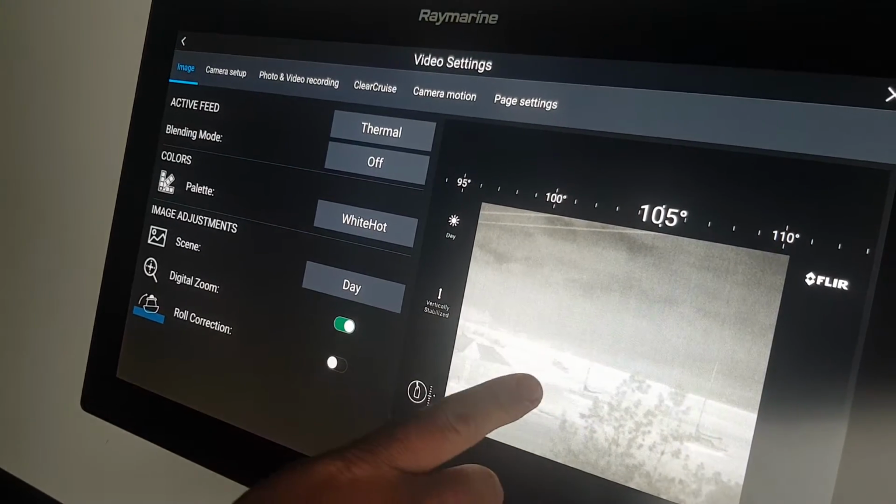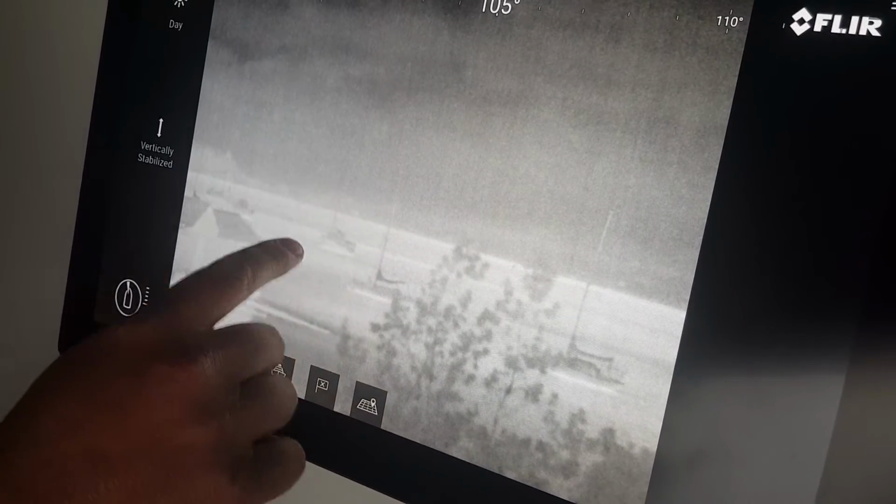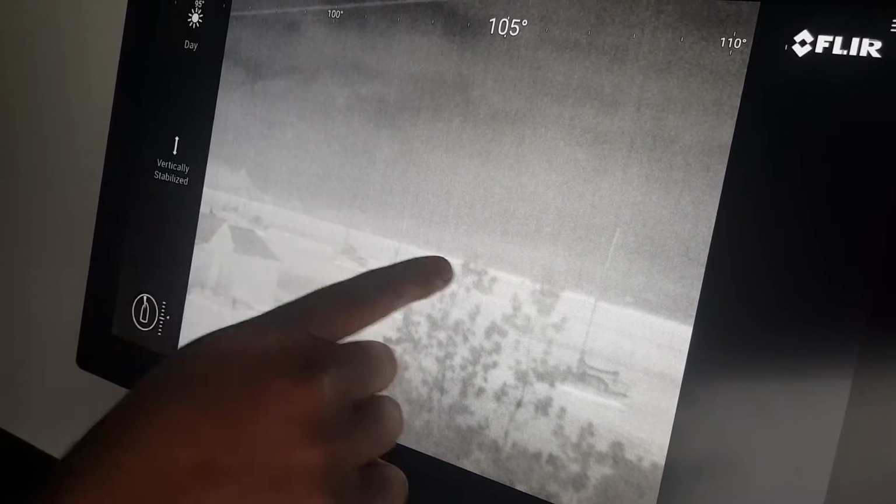So what you'll actually see is that there's not necessarily a massive difference in temperature between the boat and obviously the water and on the horizon. So you can see there's a boat there, but you kind of have to really look for it.